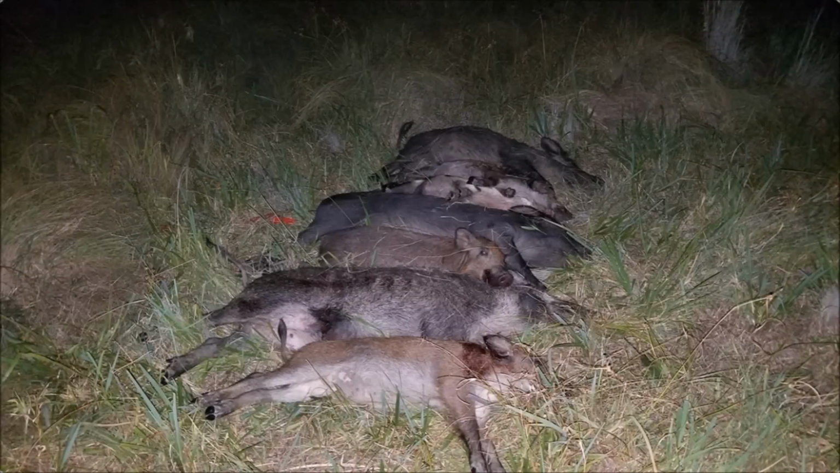While I have no doubt that more hogs are down, these are the hogs that we managed to recover in the high grass and the briars.